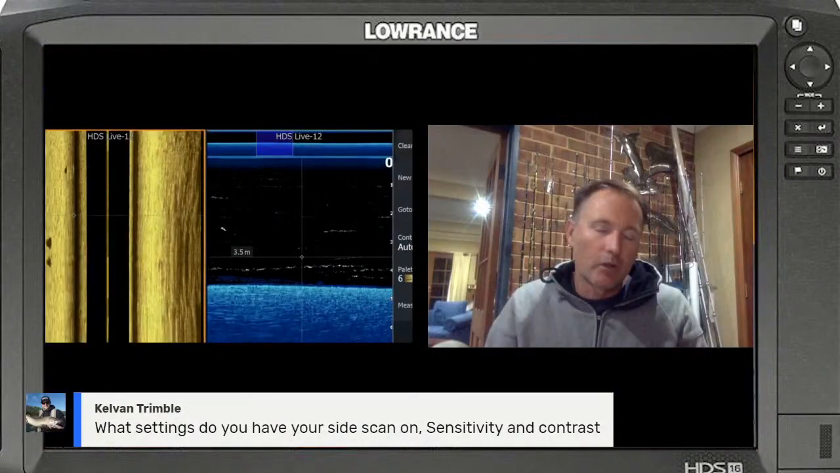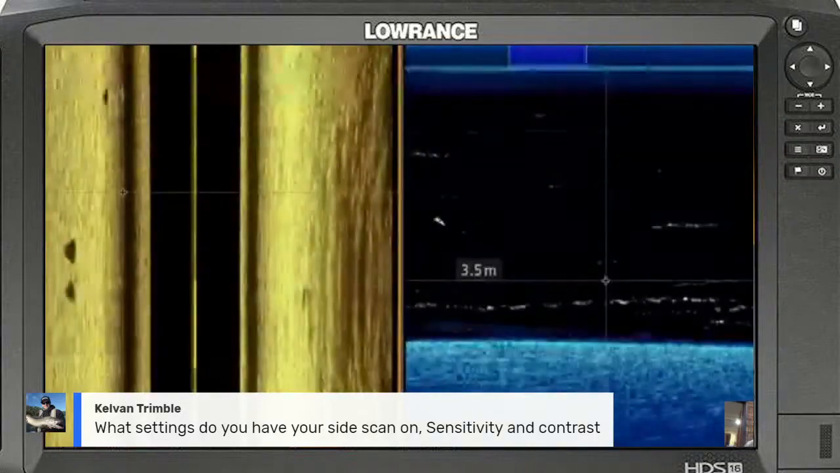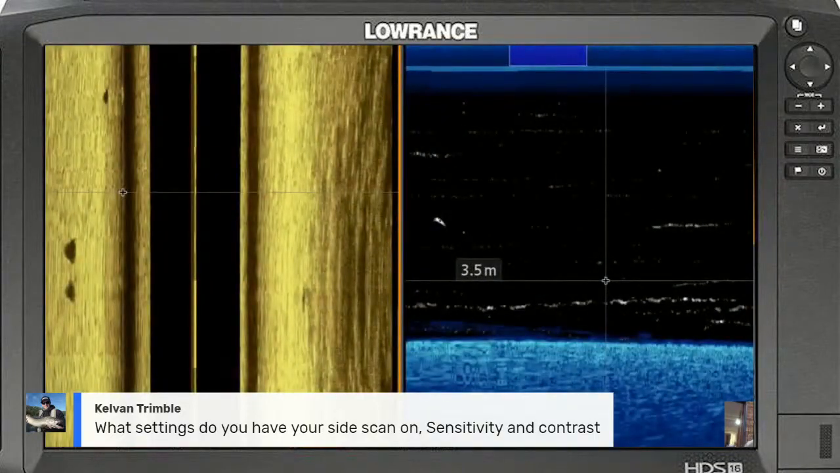So as far as the sensitivity goes, or the contrast, you'll find if you pull your contrast up too high, it'll tend to make the background too light, and whatever you're going to mark a little bit too light. So you might have to pull that contrast back a bit, and you can see in that screenshot there now, those barra, everything's pretty well spot on to get those barra pictures like that on the side scan. So play around. The best thing to do is play around with it. It all depends a lot on water clarity and how much water flow you've got, and what depth you're in. All those things play a big part.